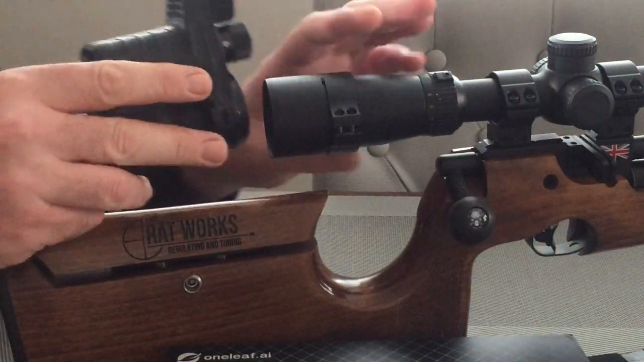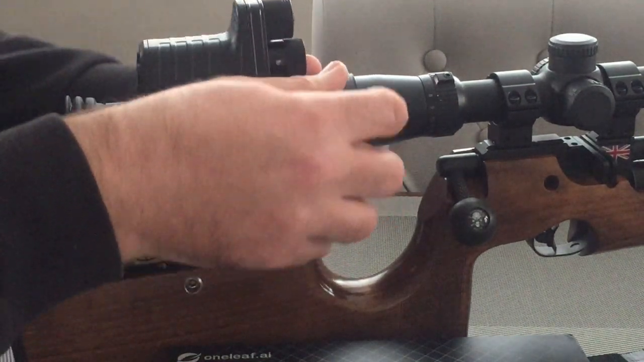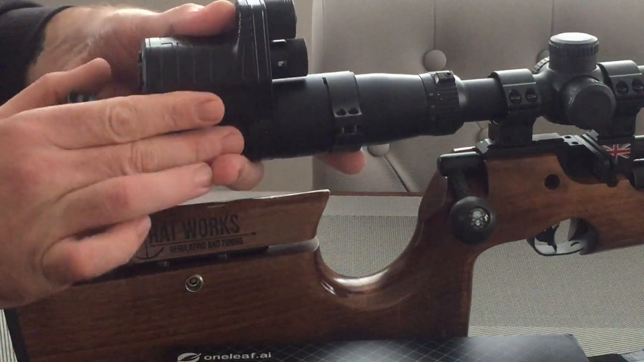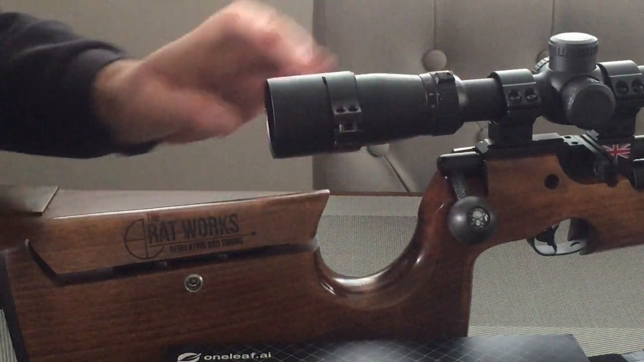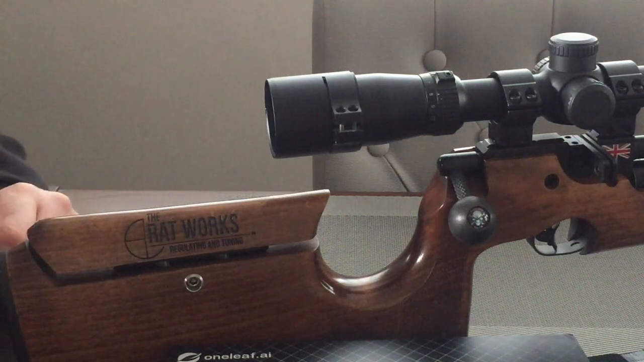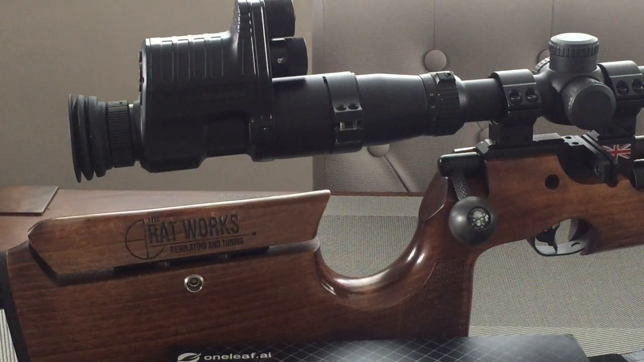Before you clamp it down, offer your unit up to it, turn it on and rotate it to align your crosshairs. Your crosshairs have to be aligned, so rotate it, find the centre, align it correctly, then clamp these down. Once they're clamped down, the colour stays on there and you can use the scope during the daytime without any night vision whatsoever. As soon as you want to turn it into night vision, just clamp that on and away you go. And that's how it connects to your scope.